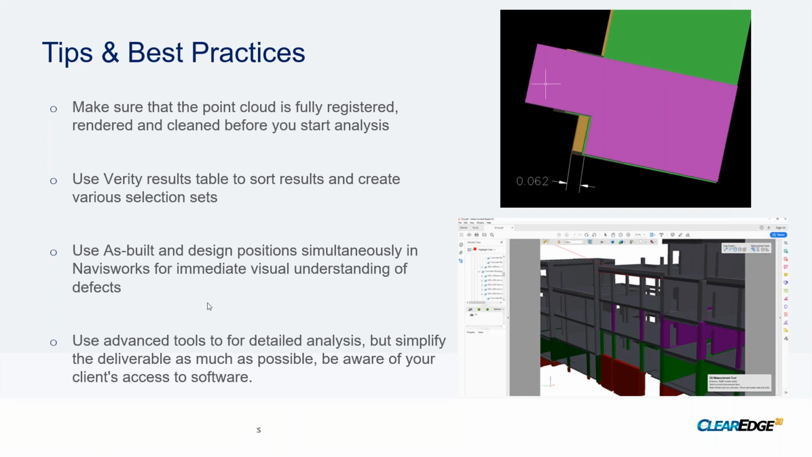So we need to try to simplify our output as much as possible. In these two pictures on the right-hand side, the top one is one of the clients, they used Civil 3D. So we were able to give it to them in their format from Navisworks.